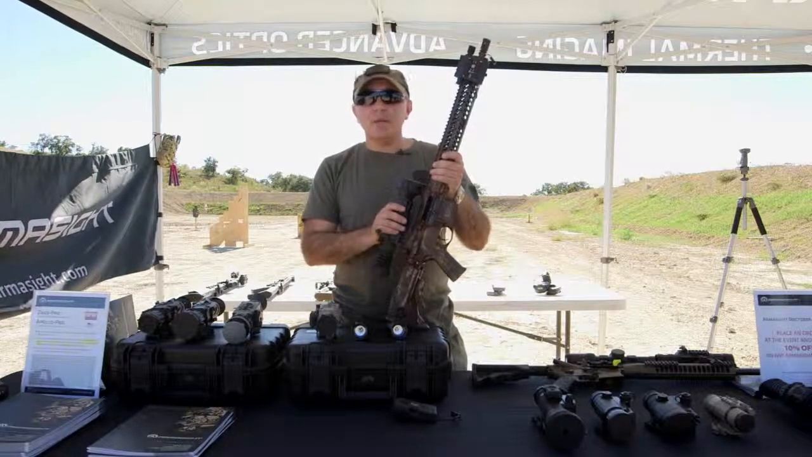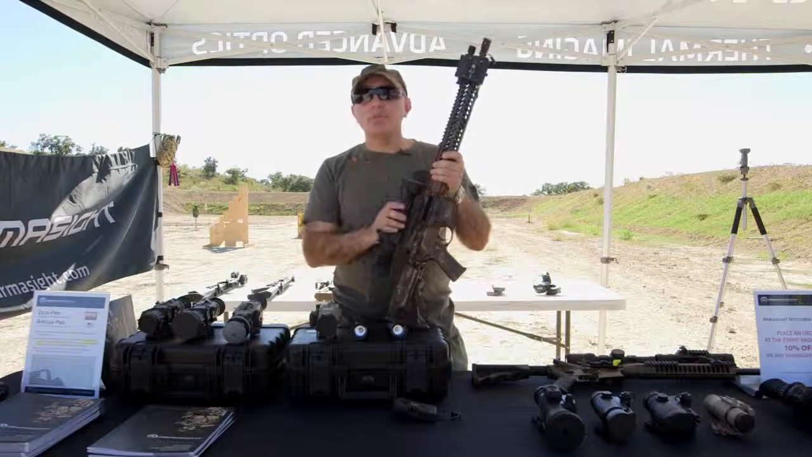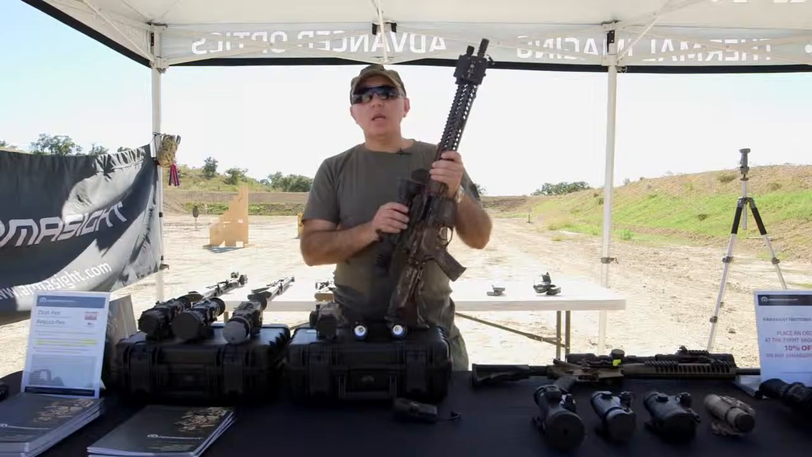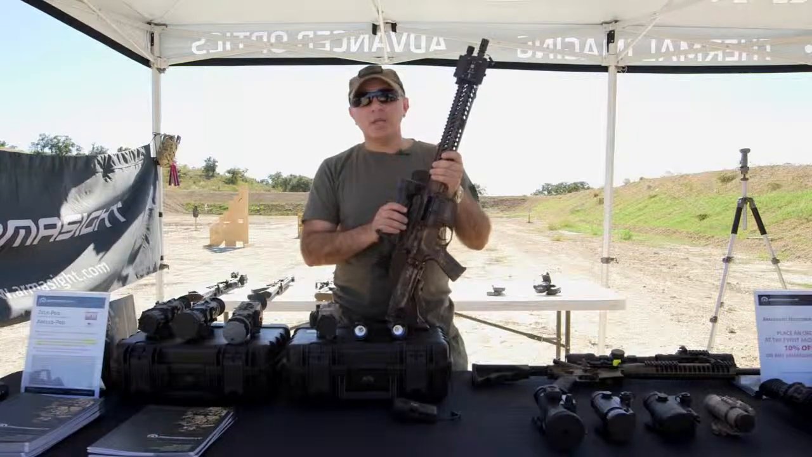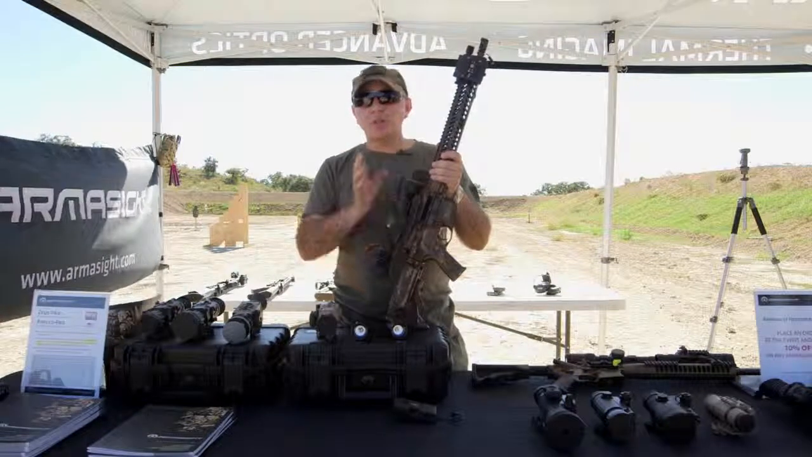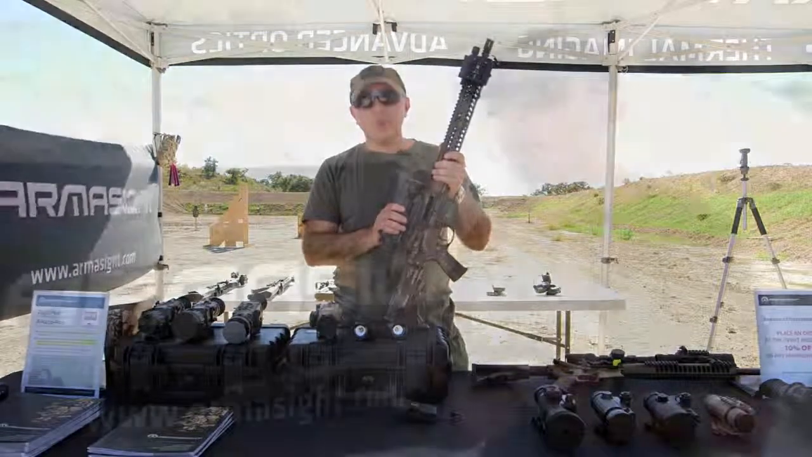Now, one of the side effects of thermal equipment is the identification. You cannot identify the object as well as you can with your night vision. So if you are looking for identification more than detection, then definitely take a look at our night vision line of weapon sights. But if you are looking for a thermal weapon sight where your job is to detect the object, identify it to make sure you can tell that it's an animal, the one that you're trying to hunt, this is a perfect option right here.